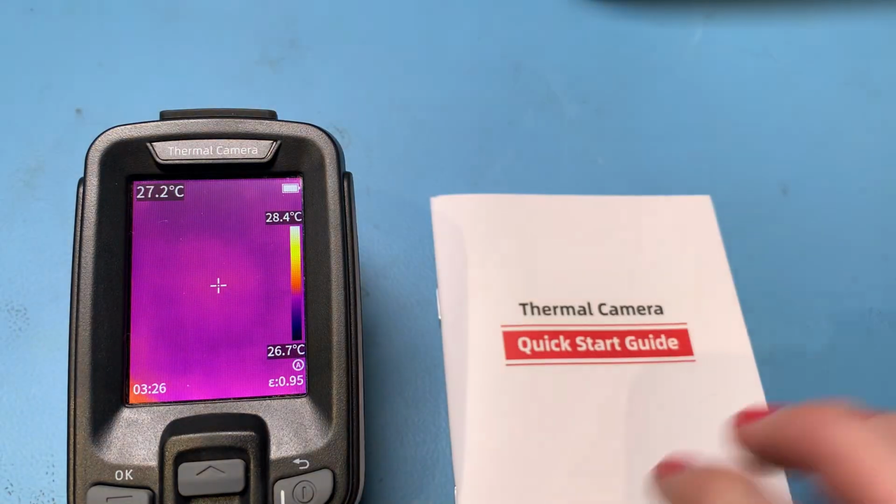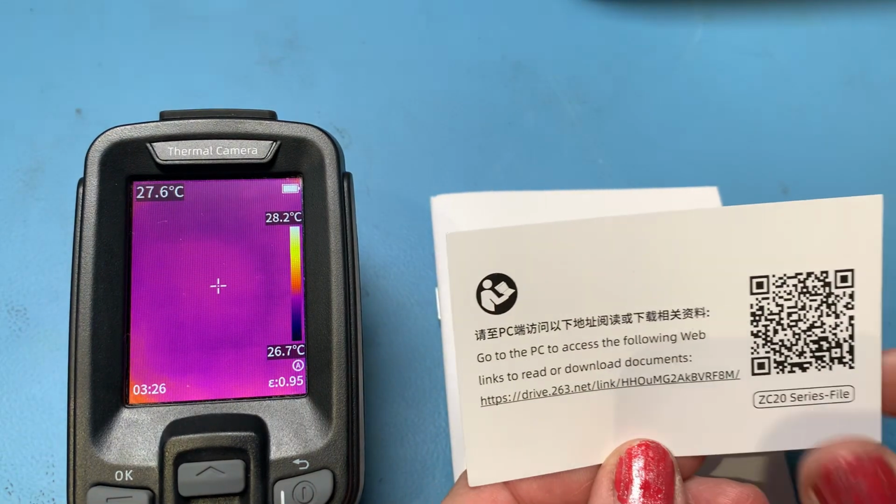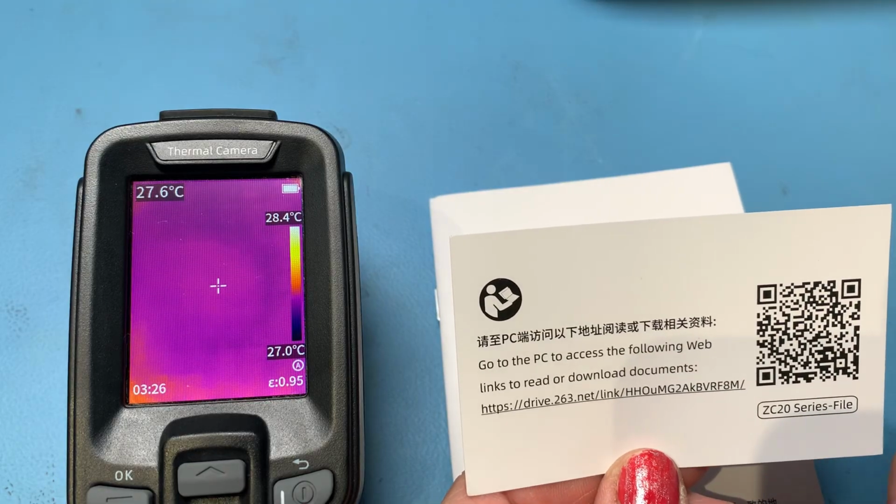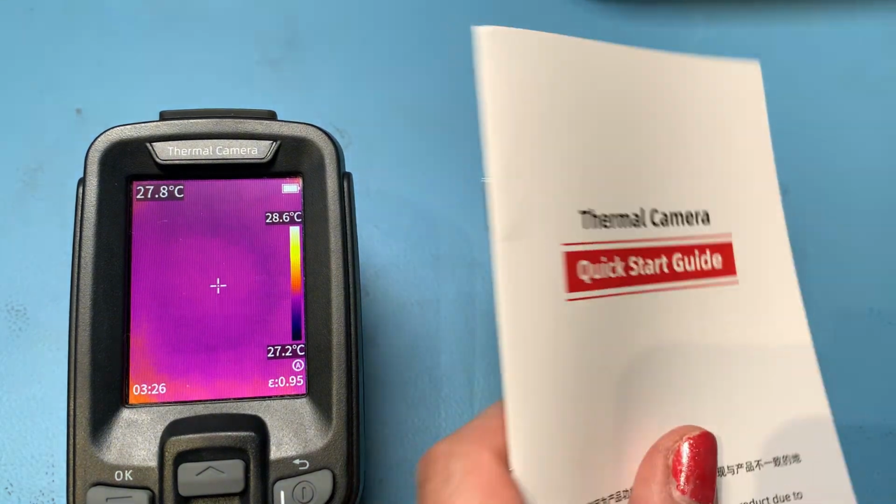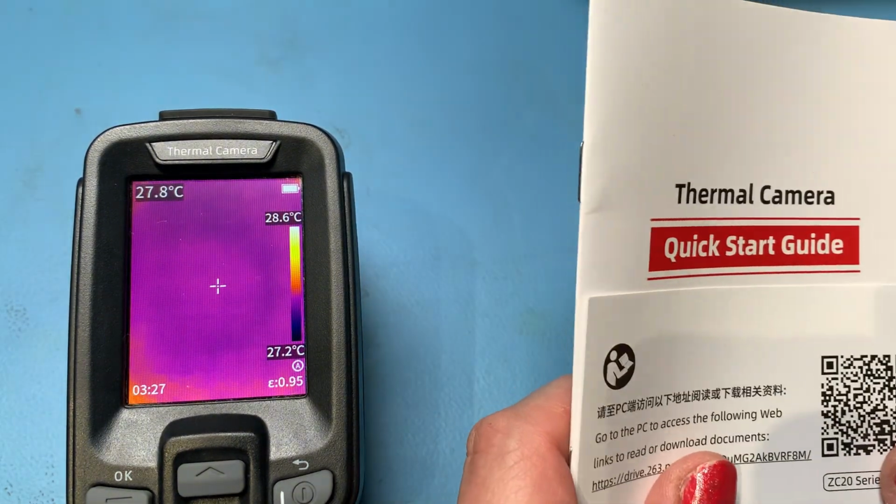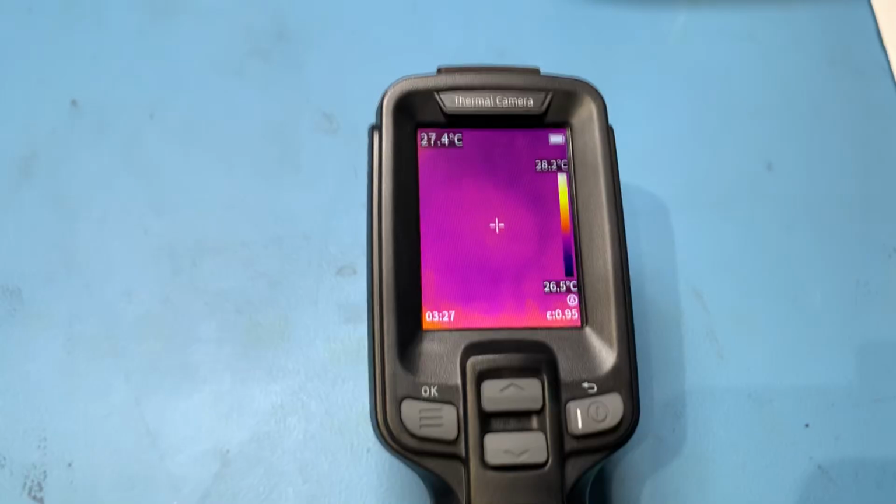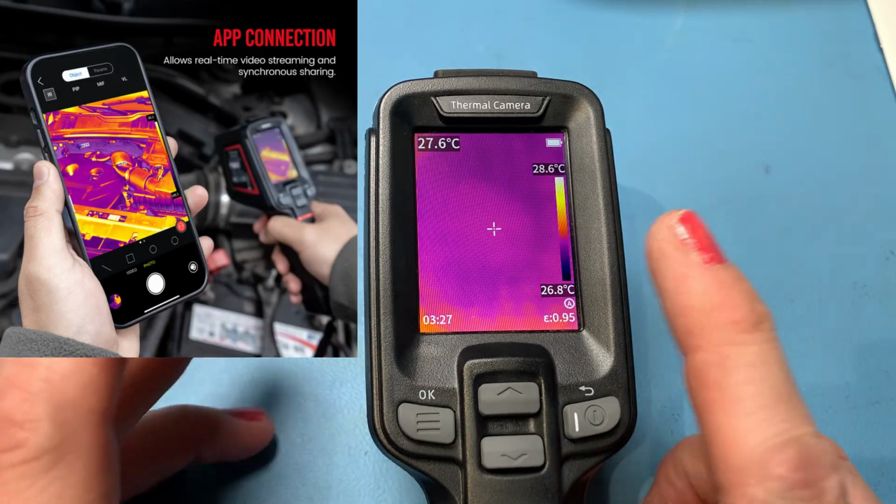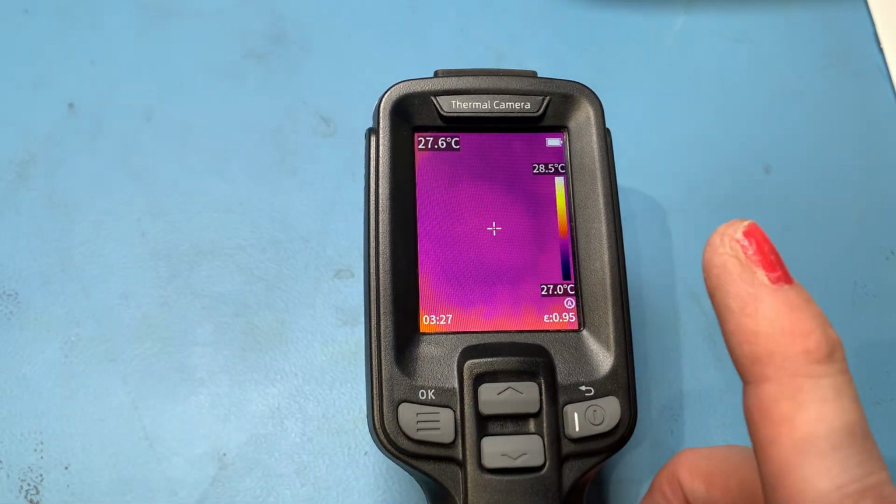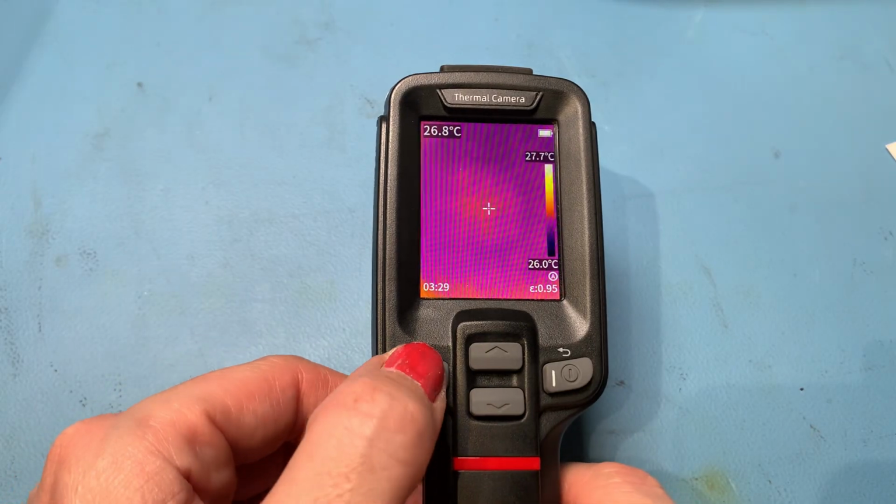Lovely. Now you do get the quick start guide with the thermal camera, and it also gives you this little piece of paper here that tells you to scan this QR code to get the following documents, which I've done, and it does indeed give you a full PDF user manual with all the details, and the details of how to download the PC software if you want to hook it up to your PC, and it's worth doing. I'll show you that in a little bit. There's also an app you can get, which we'll take a quick look at as well in a bit, where you can connect this to your phone and get the image on your phone as well as on here, which is really cool. Right, so let's have a look at the menu.